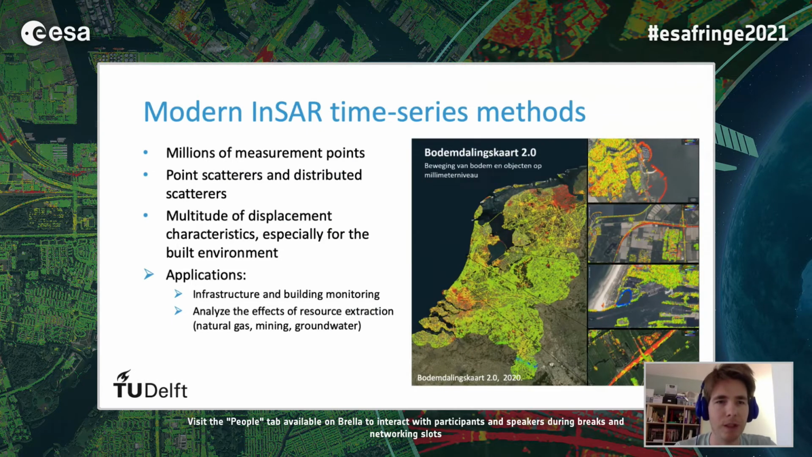So here we see, for example, for the country of the Netherlands, that such maps are made. There are well-established modern InSAR time series methods, which can produce these maps with millions of measurement points, which show both persistent scatterers as well as distributed scatterers.